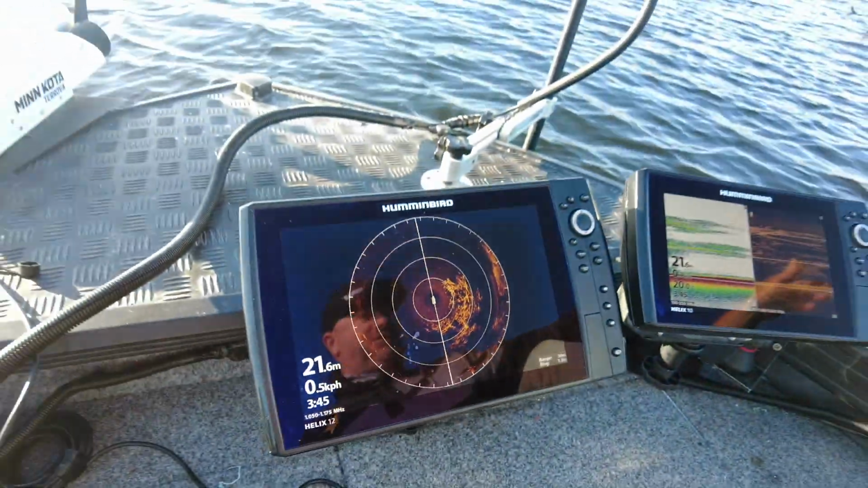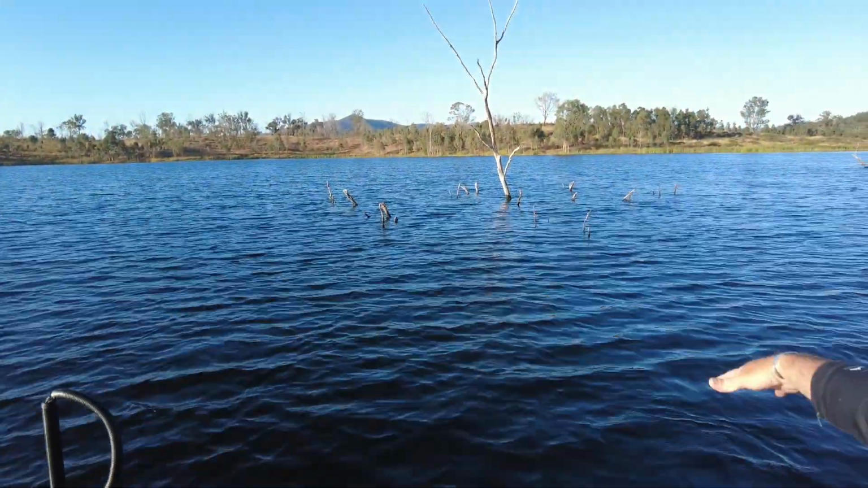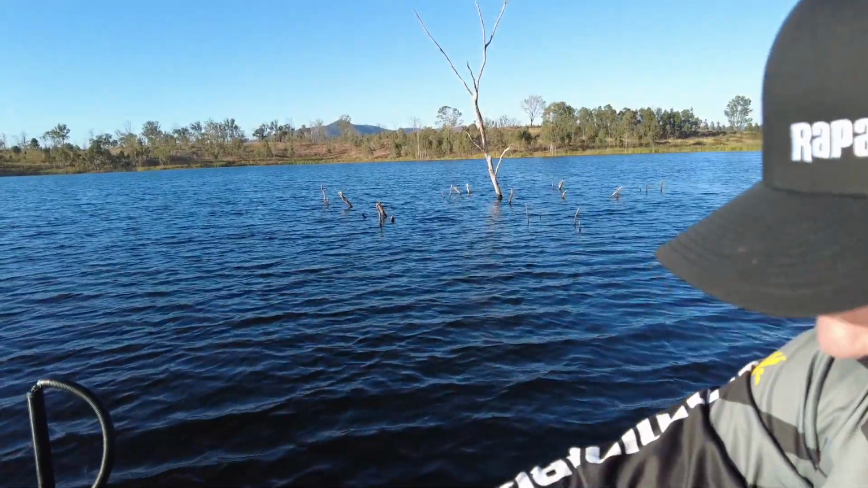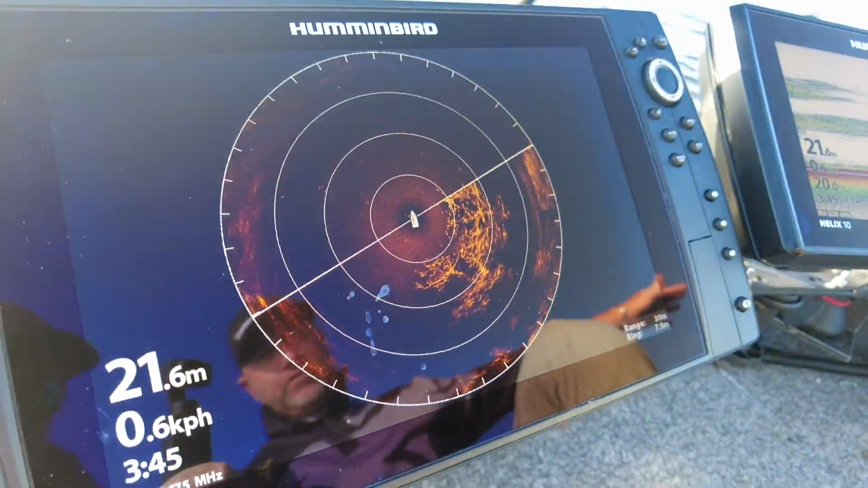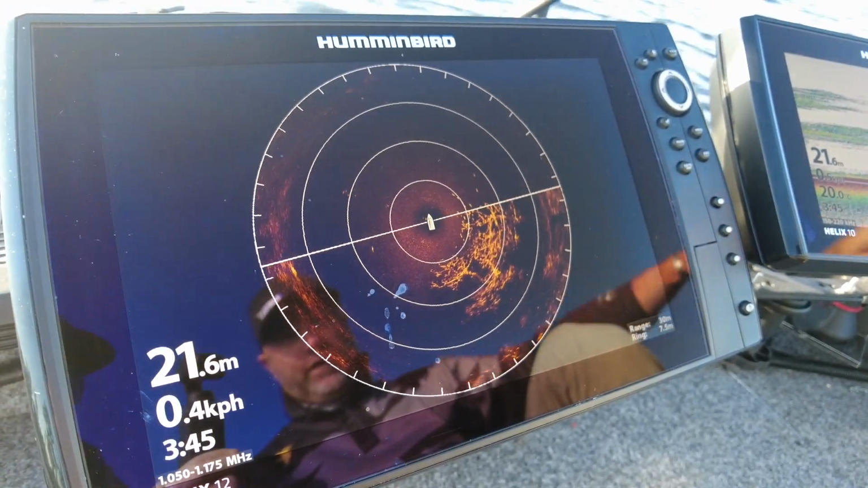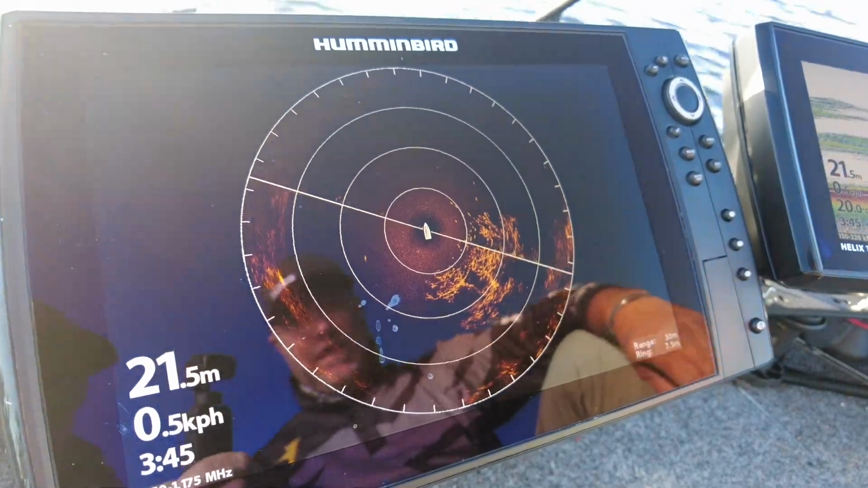I don't know if you can see here, but you can see the tops of the trees sticking out of the water, and obviously there's a lot of stuff underneath the water. Seeing those little spots there, they're sitting basically right on the treetops in the water. And as you can see, some fish are just out off the edge of the tree here.